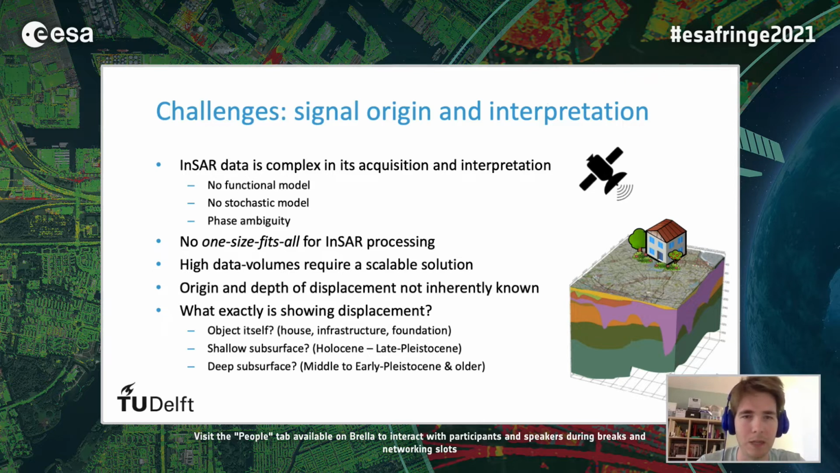This can be done in many different ways using many sources of data, both inherent InSAR data as well as contextual information, which could be anything that relates the scatterers to their physical environment, such as buildings or the soil, both deep and shallow. But still, the origin and depth of the displacement is not inherently known when we look at our data. So we don't know what is exactly showing the displacement.